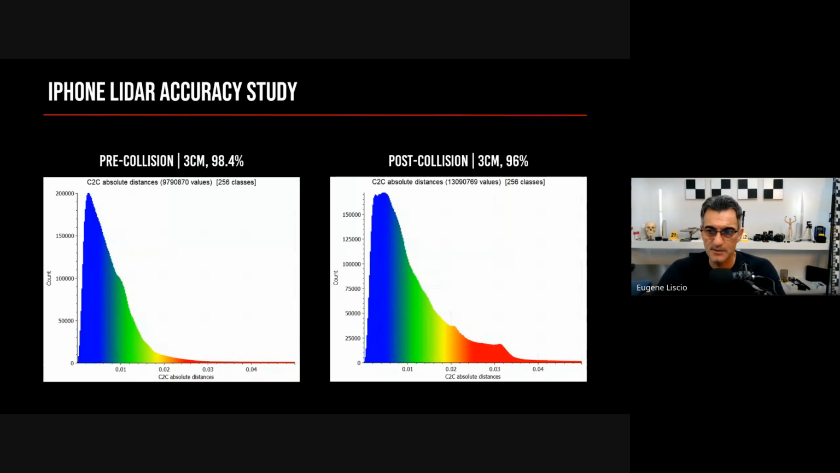I'm going to show you a couple of graphs here. What you'll see is that in the pre-collision, at the 3 centimeter mark, about 98.4% of the points are below 3 centimeters. That's pretty good. We get a peak somewhere around 3 millimeters. That's not bad. The majority of the points are somewhere around 3 millimeters, but as we go up, we can increase. Even at the 2 centimeter mark, a lot of the points are below 2 centimeters, but at the 3 centimeter threshold, very close to 98.5% of the points are here.